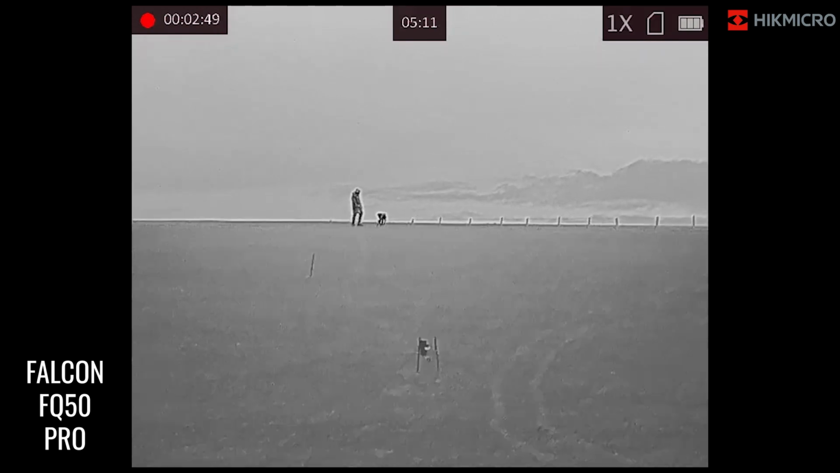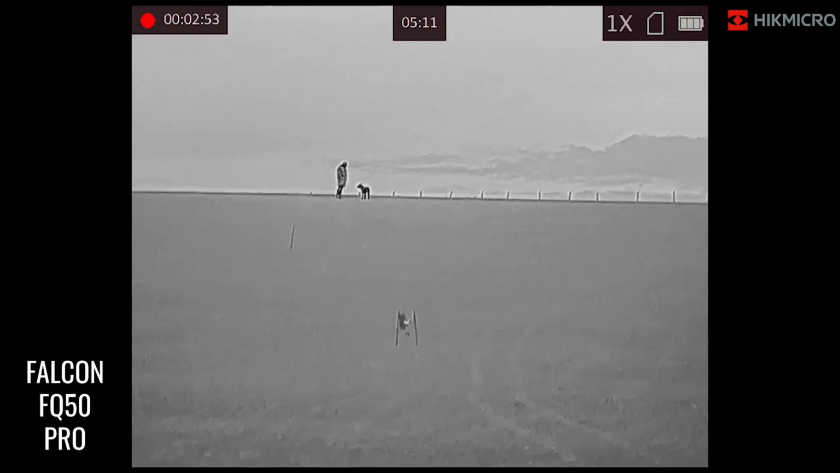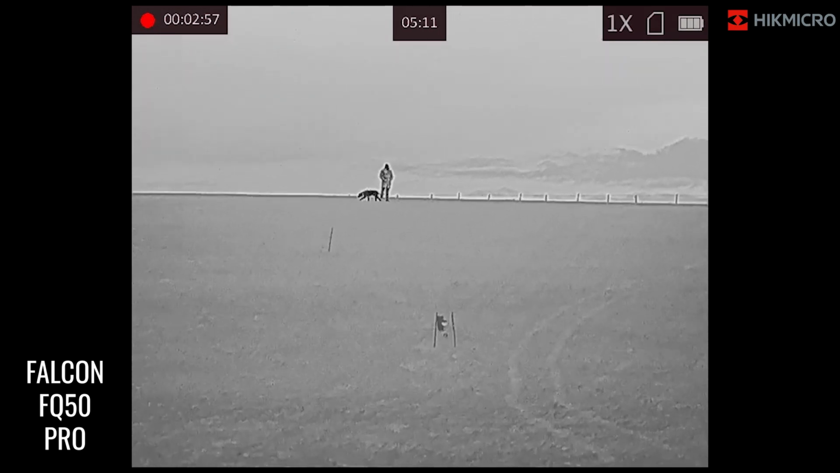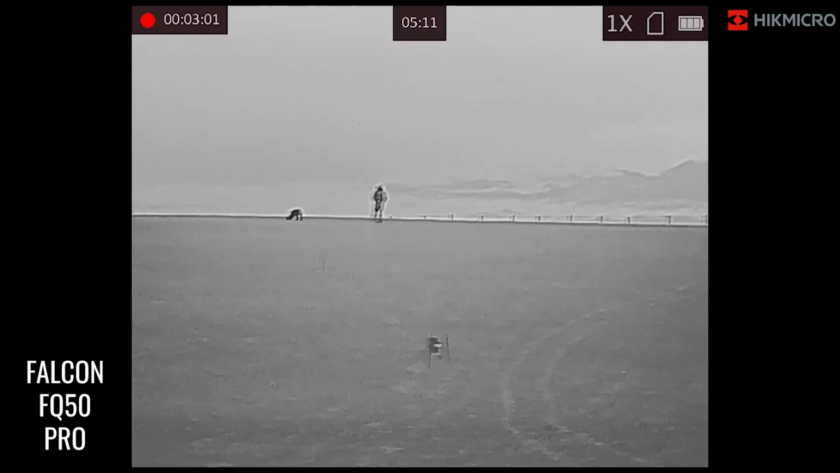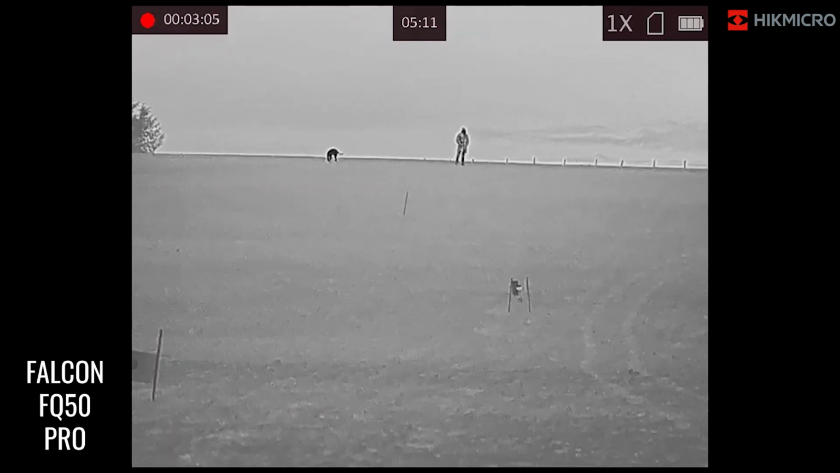And there you have it. So we've had a human and a dog-sized target walking up from 50 yards right through to 200 yards. As you can quite clearly see, it does work very efficiently with that sub 20 millikelvin really kicking in and giving the identification that you need. And that is the Falcon FQ50 Pro from HIKMICRO.